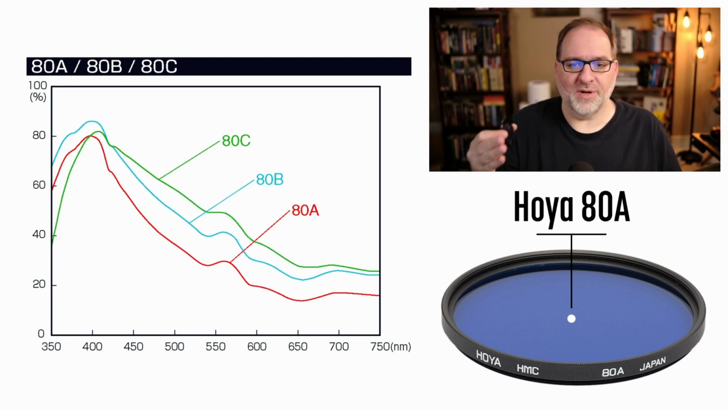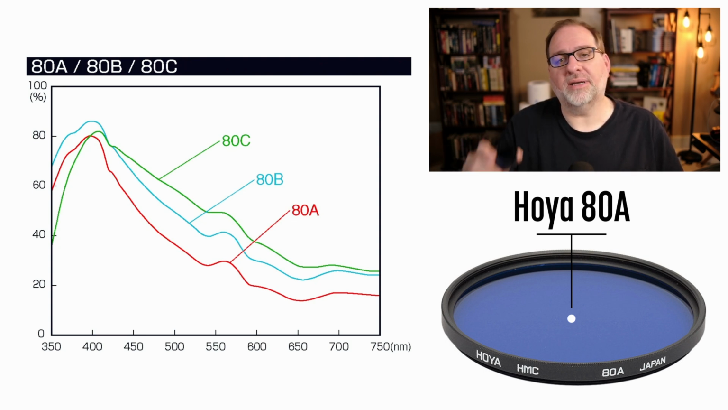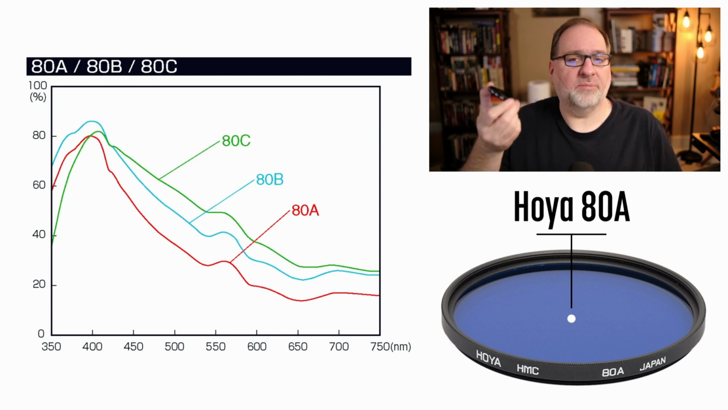If you look at the transmission chart, this is the chart for the 80A, 80B, and 80C. We're looking at the 80A here. The red line, you can see that this filter transmits a lot of blues, but then it rolls off when we get towards the greens and the reds and the infrareds. So that gives you an idea of how this filter is going to work. It's going to transmit blue light, but not so much greens or reds or infrared. The 80A filter is commonly available and pretty affordable.